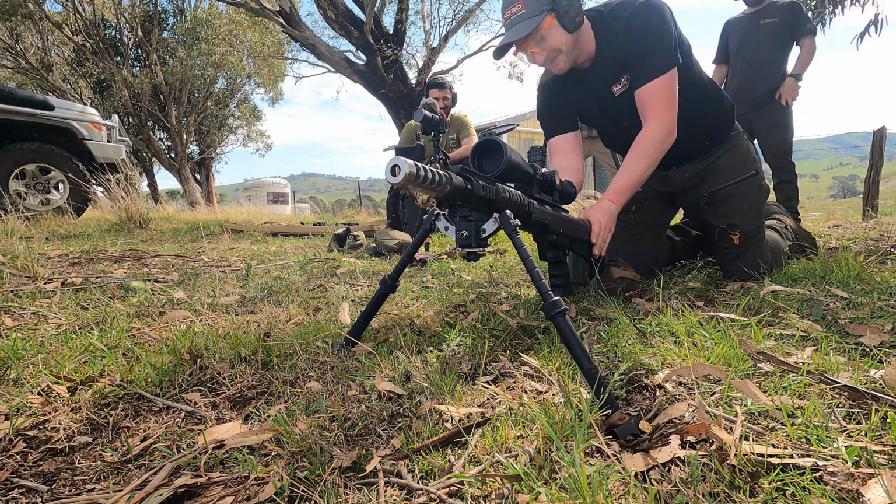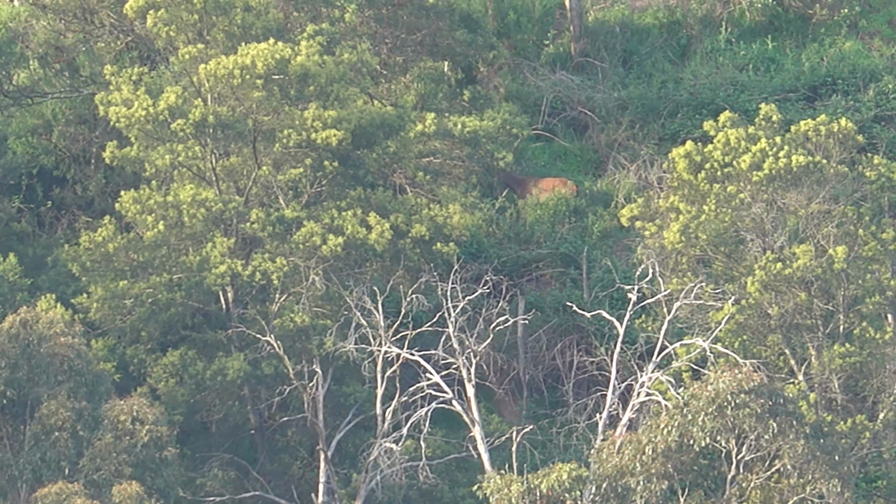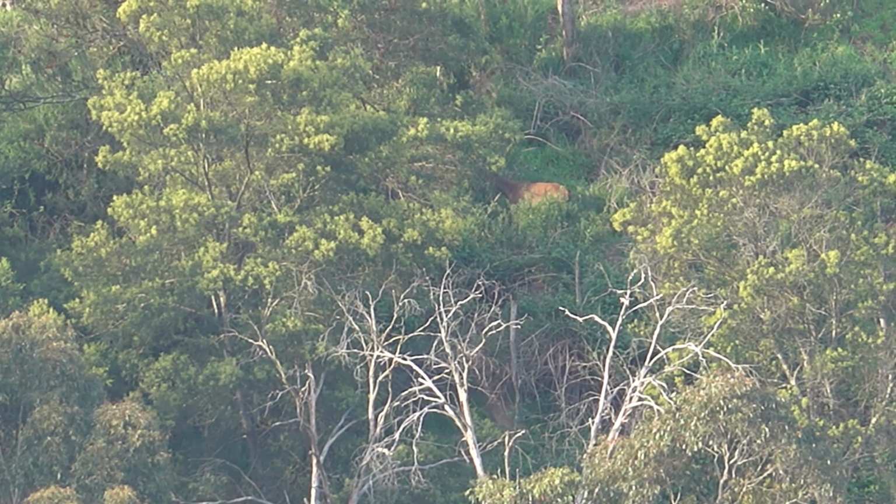50 cows. So from here we headed off for the afternoon to go glass for some Sambar. The first time I've actually been in Sambar country over in Victoria. It was a very eye-opening experience to how hard it is for the hunters over there, that's for sure. We spent the first few hours sitting on this hill face looking for deer and not seeing anything until the sun started to finally go down and they started just coming out of the woodwork.